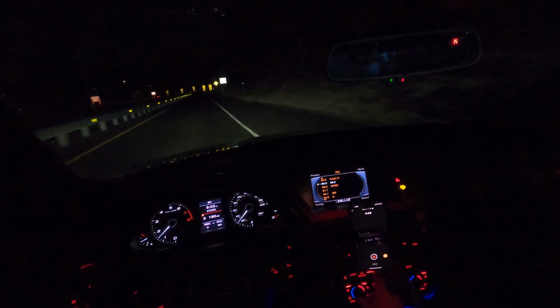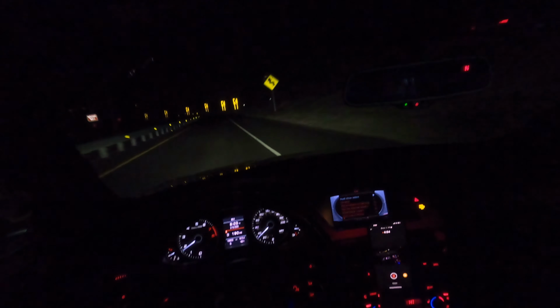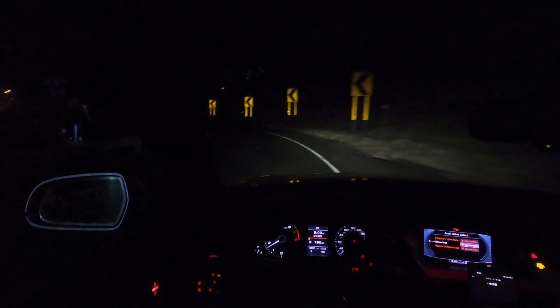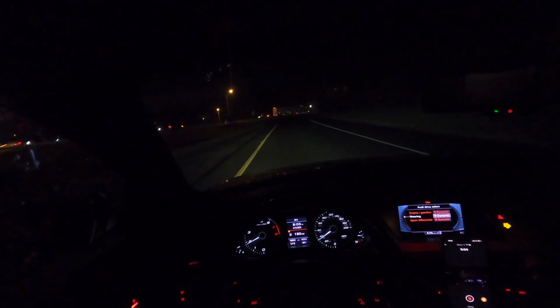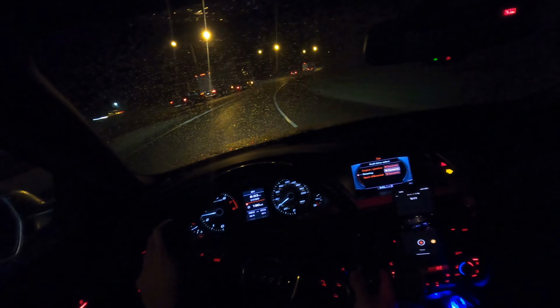Let's put the car in dynamic mode. No, individual. Make sure the steering is in dynamic. And there we go. Yeah, I think we're good. Put that in manual. That's a perfect mode, you guys. Crack the windows down a little bit.